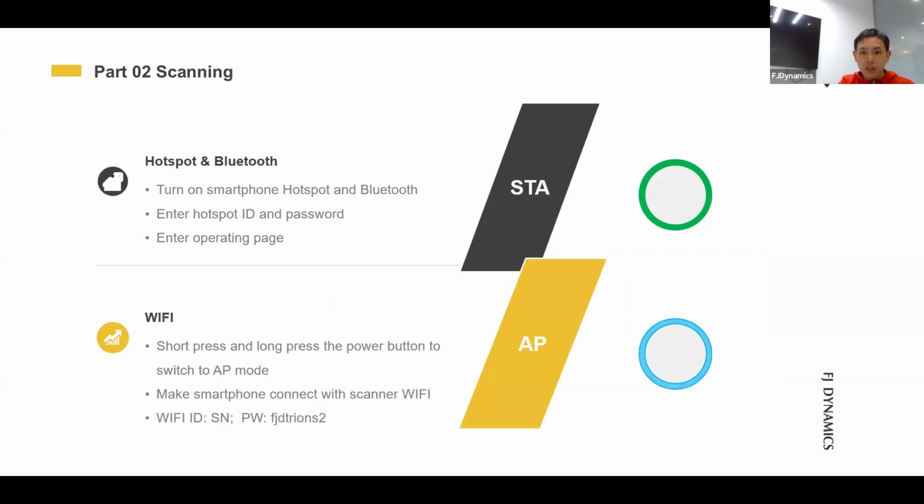The first time you're using S2, it is set to connect with the scan by hotspot and Bluetooth. So you will enter your hotspot information in the mobile phone. Here, please note that the name and the password should be easy enough for our scan to recognize, because sometimes a complex hotspot name and password may lead to unstable connections.